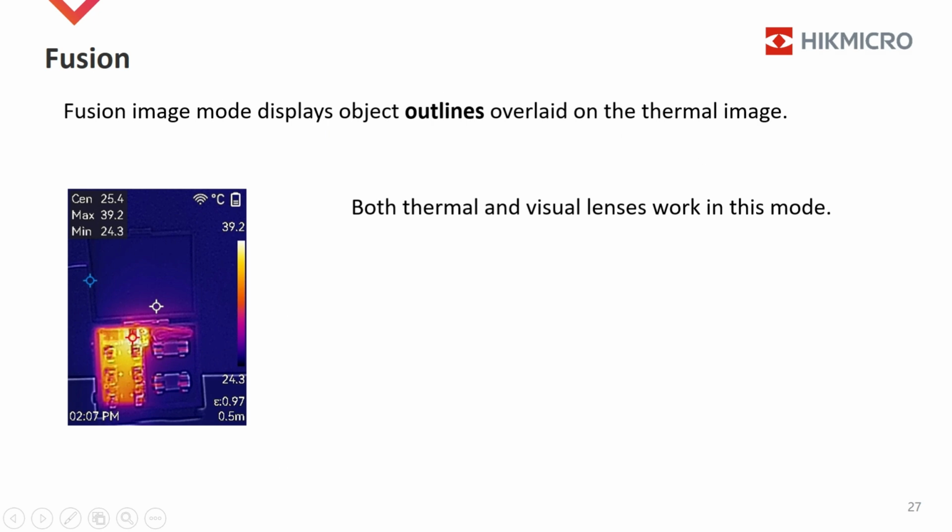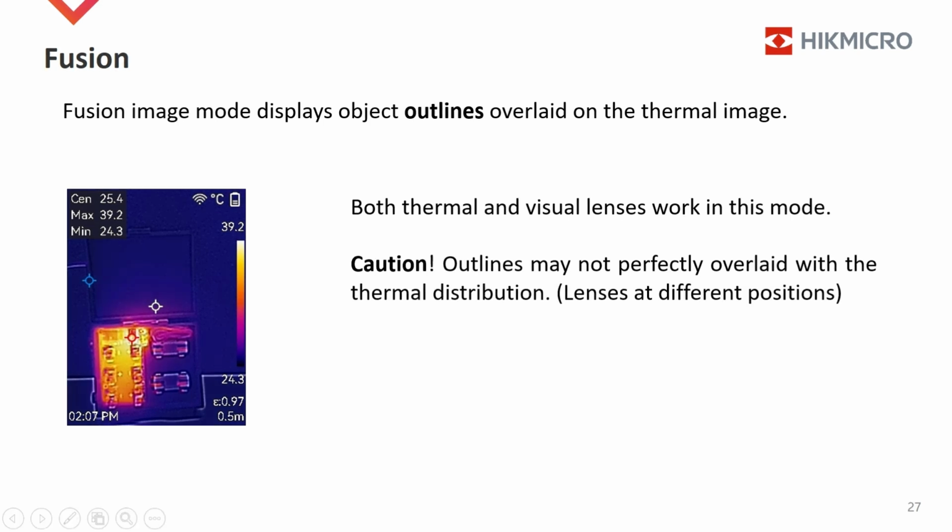Fusion image mode displays a special image effect. The object outlines are overlaid on the thermal image. Both thermal and visual lenses work in this mode. Caution: the outlines may not perfectly overlay with the thermal distribution because the two lenses are at different positions.